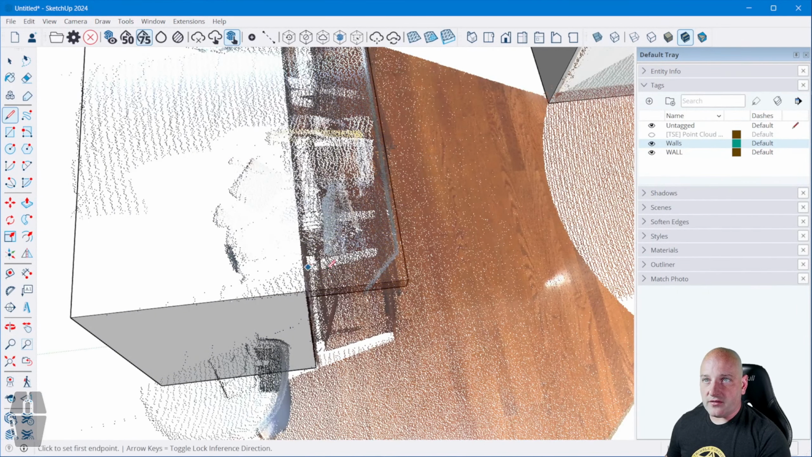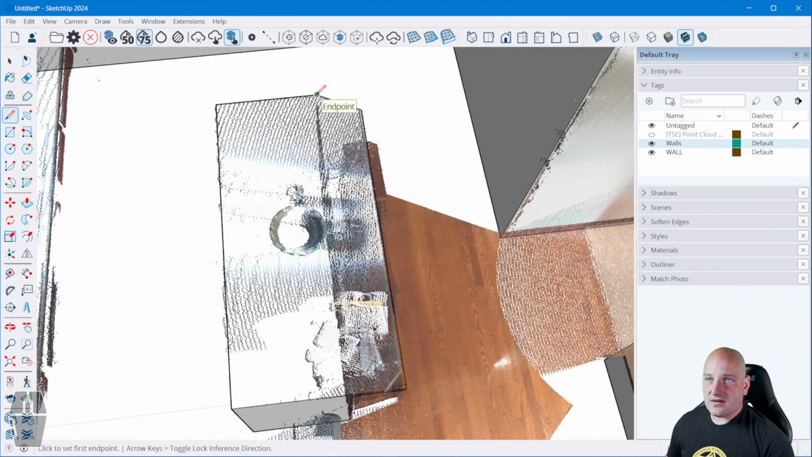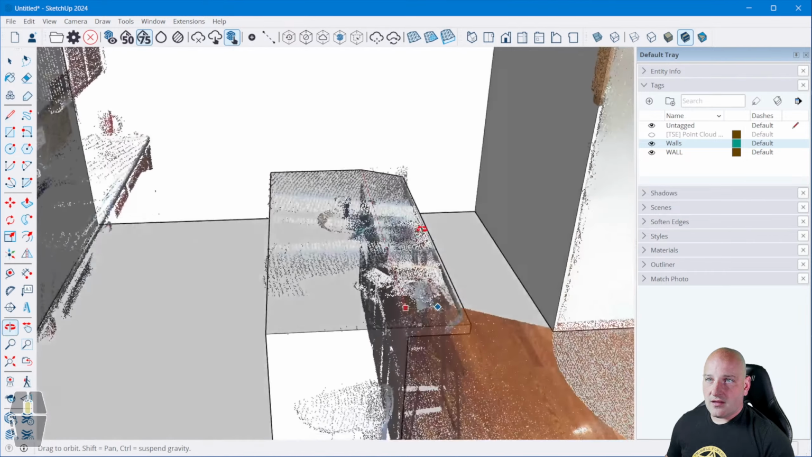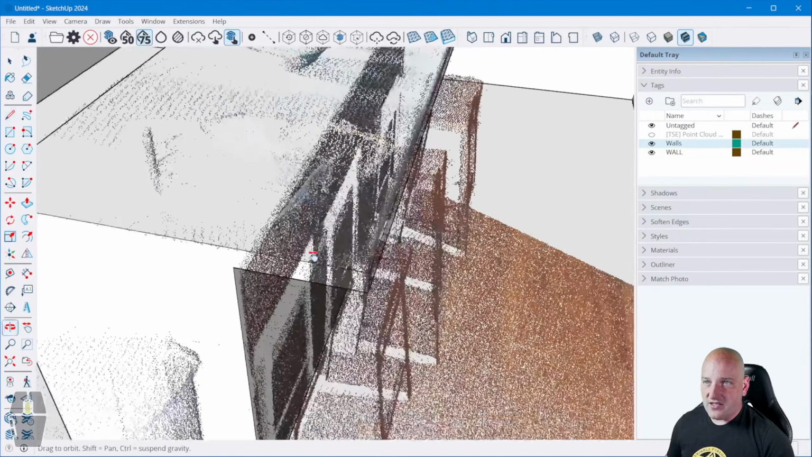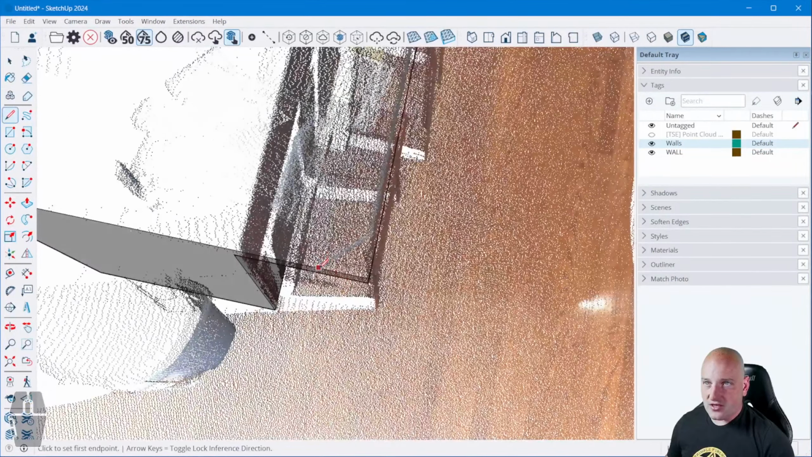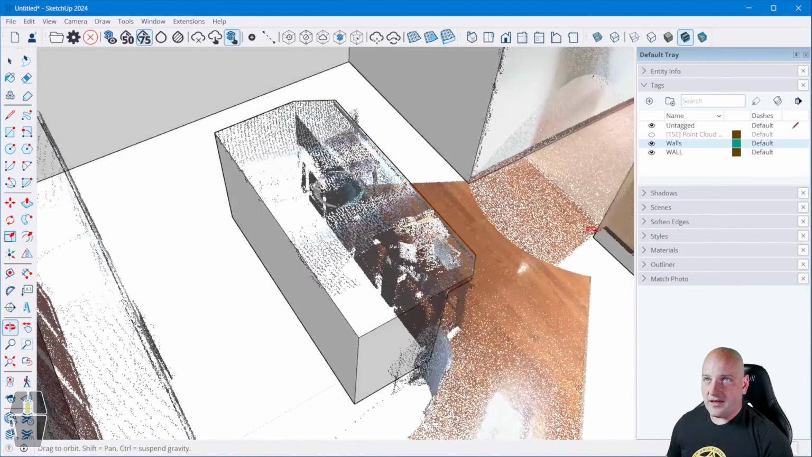Looks good there. I'll do the same thing here. That looks like it slices just a little bit different over here, so I'm going to make a change to that. Let's go from here to right about there, push pull. There, and now that is nice and sliced.